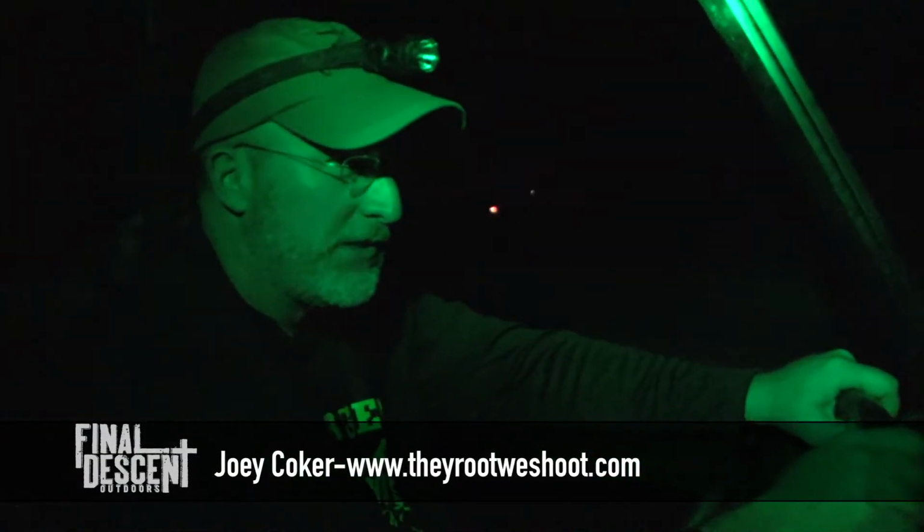Well, this night just keeps getting better and better. We got some more hogs spotted, and we're heading right at them. We got 3 pigs down here about 400 yards.